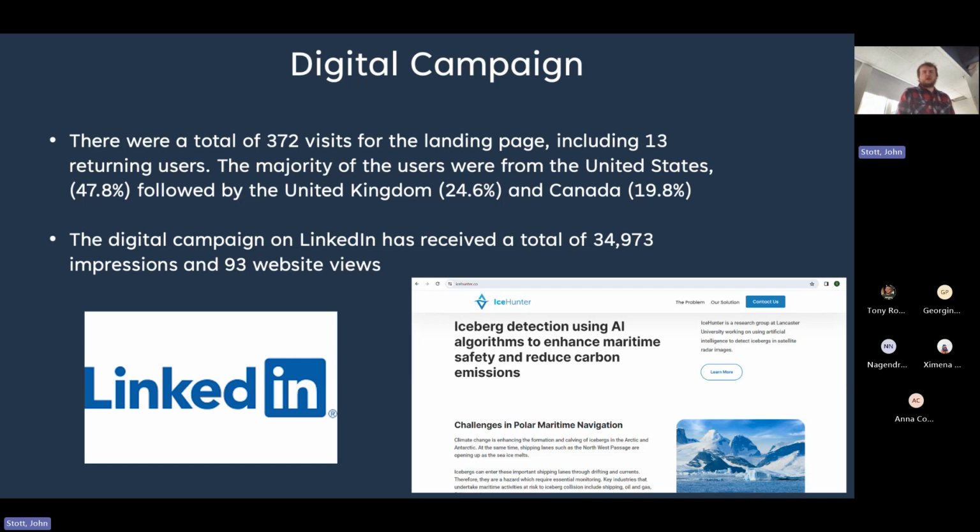And yeah, this was basically a LinkedIn digital campaign, for those of you that do use LinkedIn. There were a total of 372 visits, and there were 13 users that returned. So a relatively good level of engagement, despite the niche area. Again, the commercial world is quite hard to get your foot in when you've got quite a niche field.